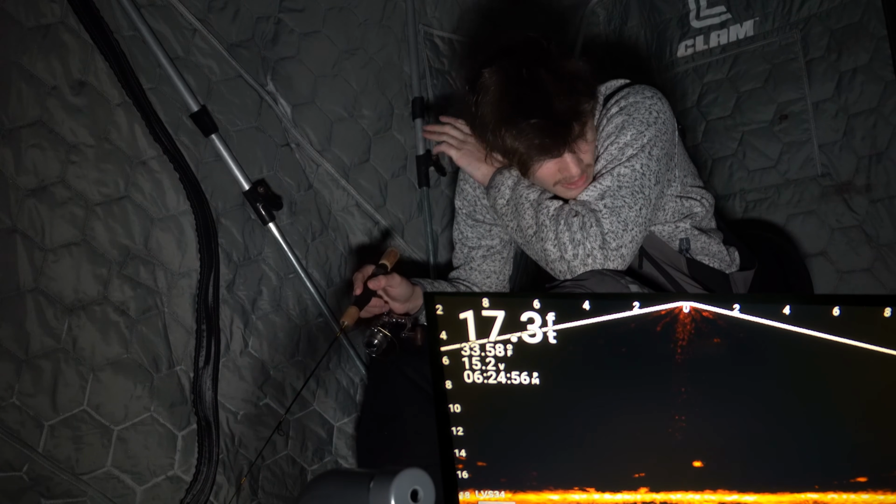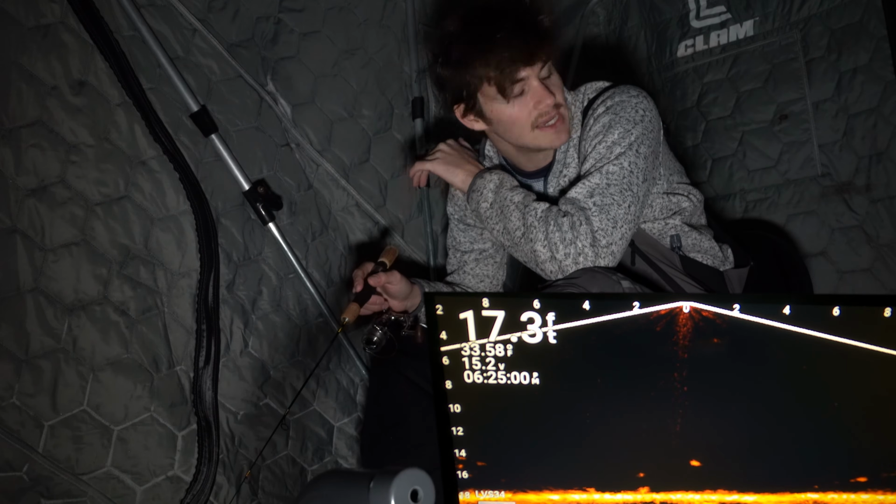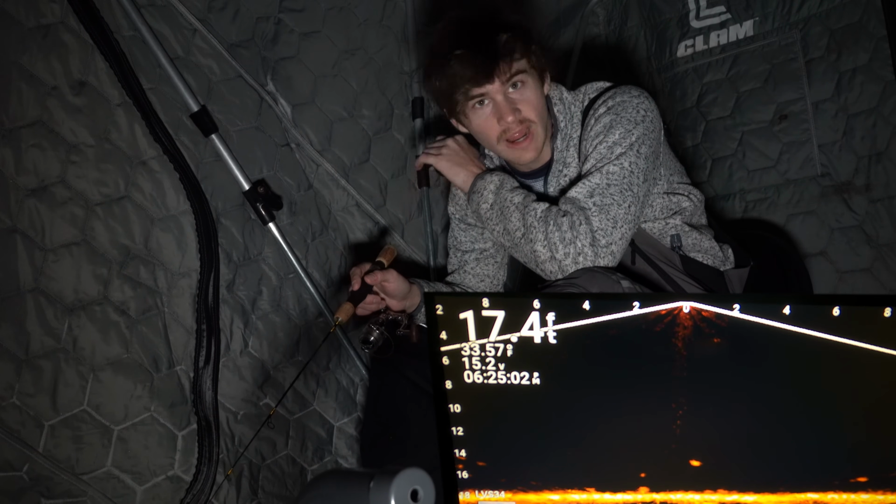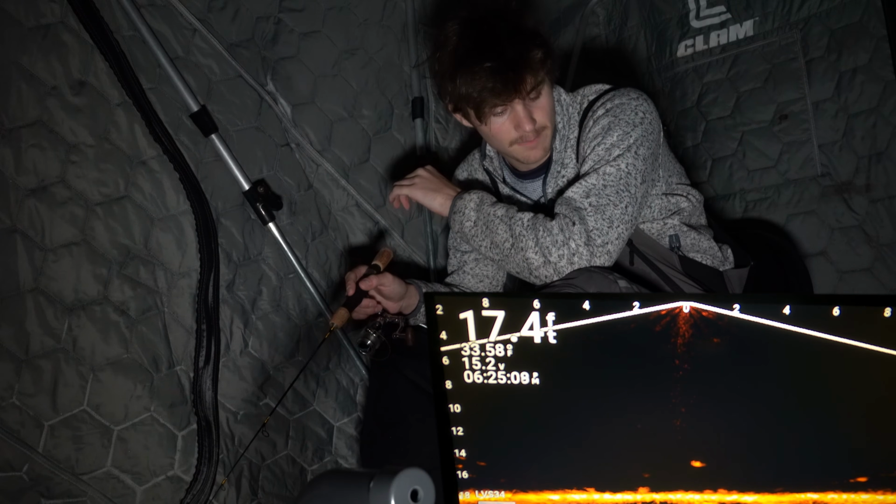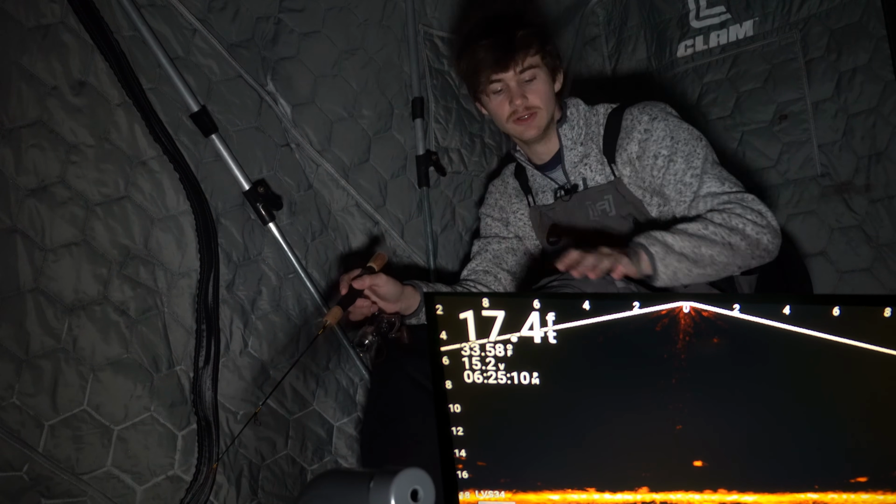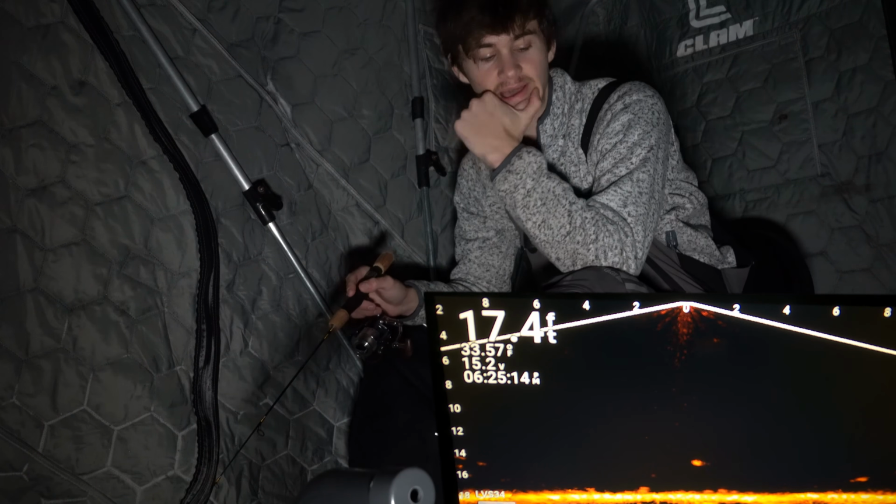Let's see. I'm marking walleye. We got walleye down here. We're on a good spot. We're on a weed edge. Nice drop off. We're right where we want to be. Now it all relies on, are these fish going to bite even though it's absolutely freezing out? That's all it relies on. Usually, if it was a snowstorm and warm, I'd be a little happier, but it's a snowstorm and freezing cold.